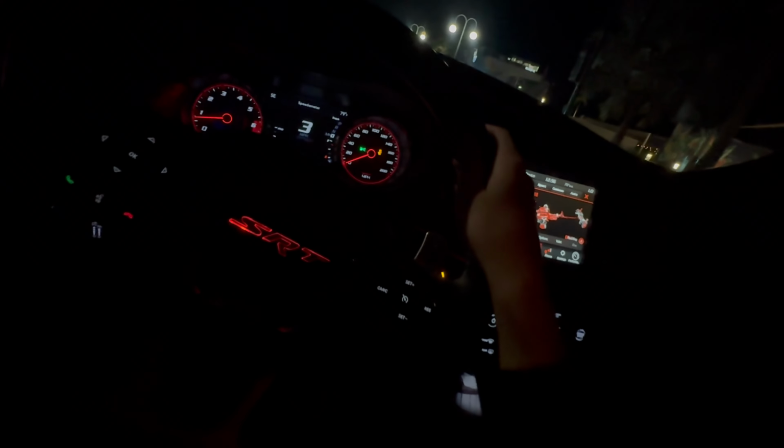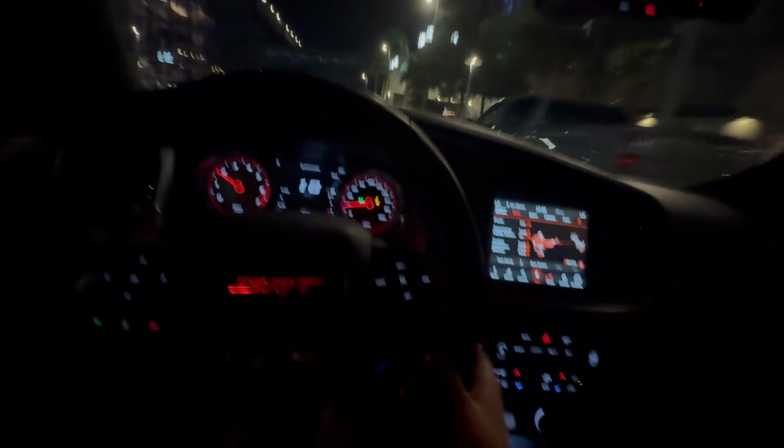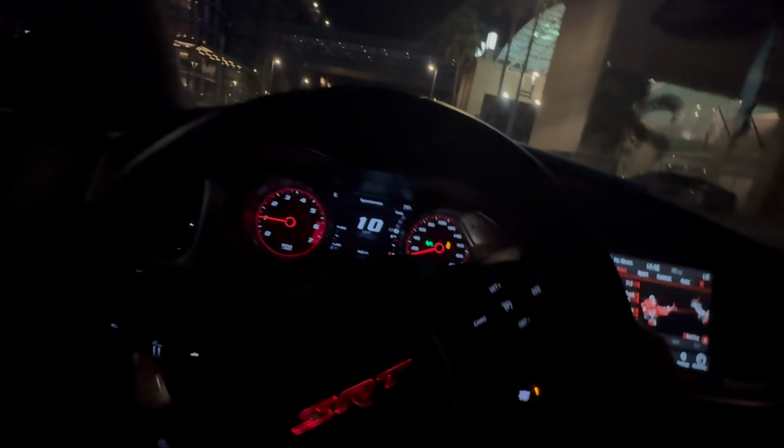Y'all, being on Lowering Springs is hell, man. Anybody that tells you otherwise, don't listen to them. Every time you go over like a bump or even a sewer, whatever those things are called, don't flame me, y'all. Y'all know what I mean. Those things that are on the ground. Yo, bro. My car feels like something just came off of it. Do not enter. So where the fuck do I enter? Yeah, I'm getting right back home.